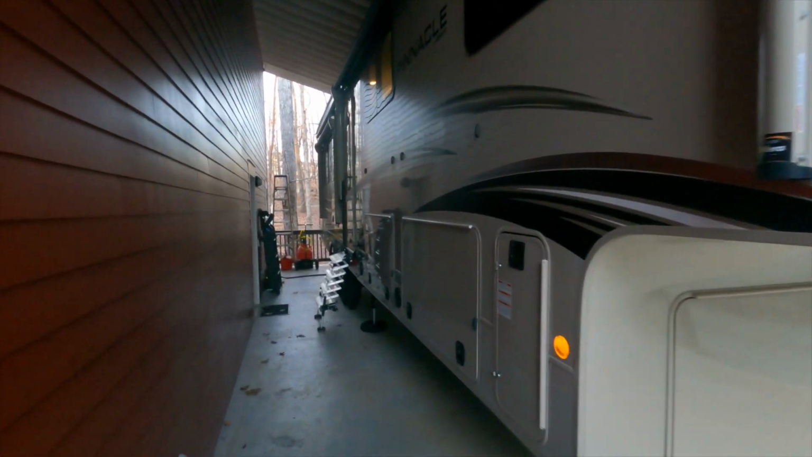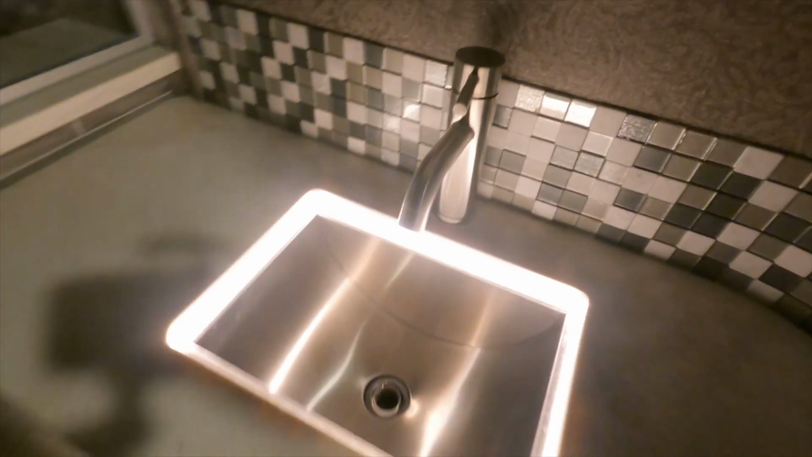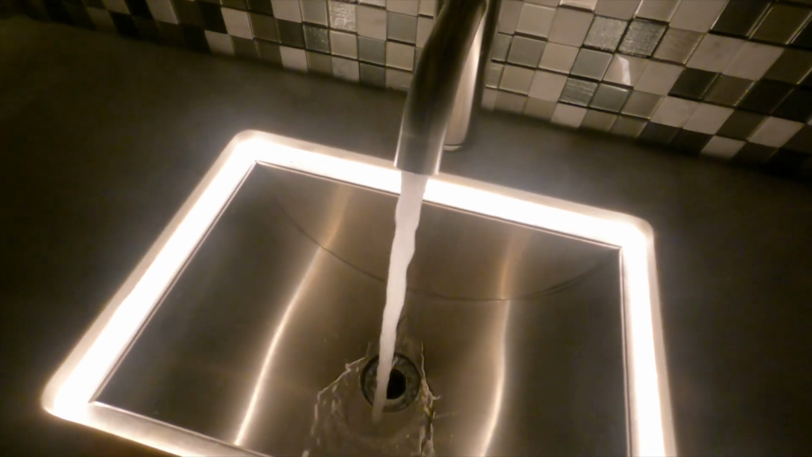So you might be wondering, are your water lines frozen over yet? I've actually got some fresh water in the tank and the water pump on, so let's go ahead and check it out and see if we've got running water still. Go here in the bathroom, and so far we are still good.